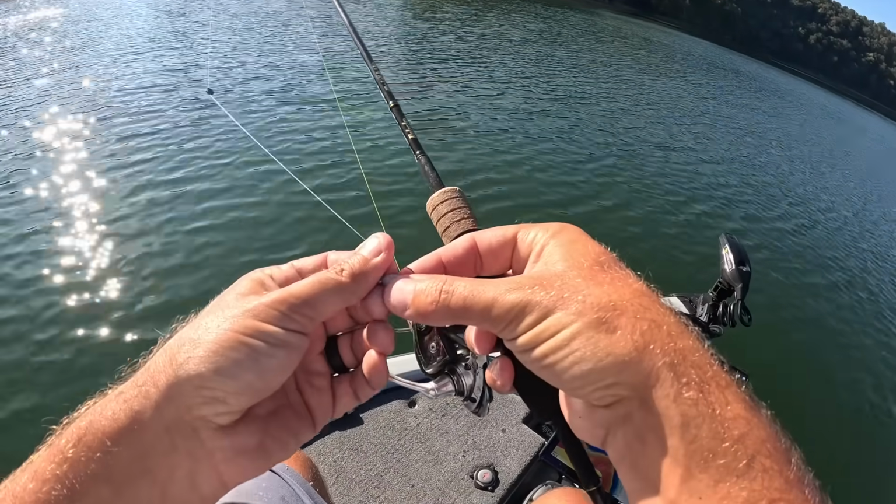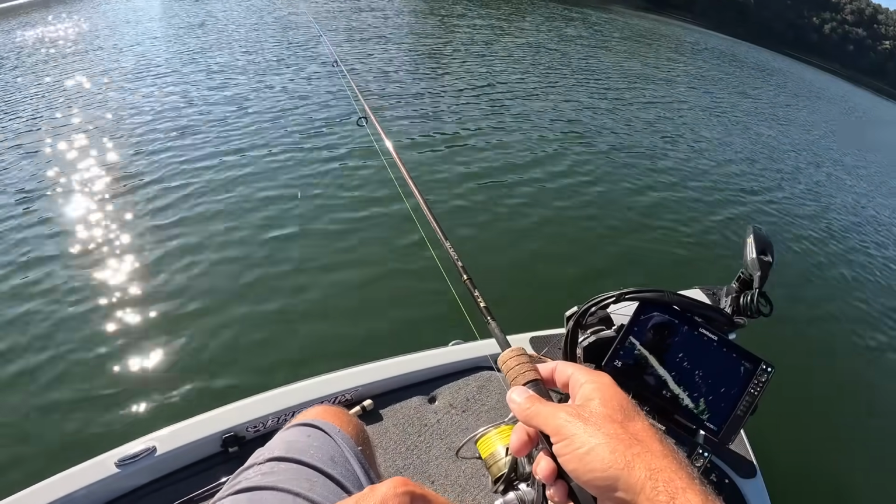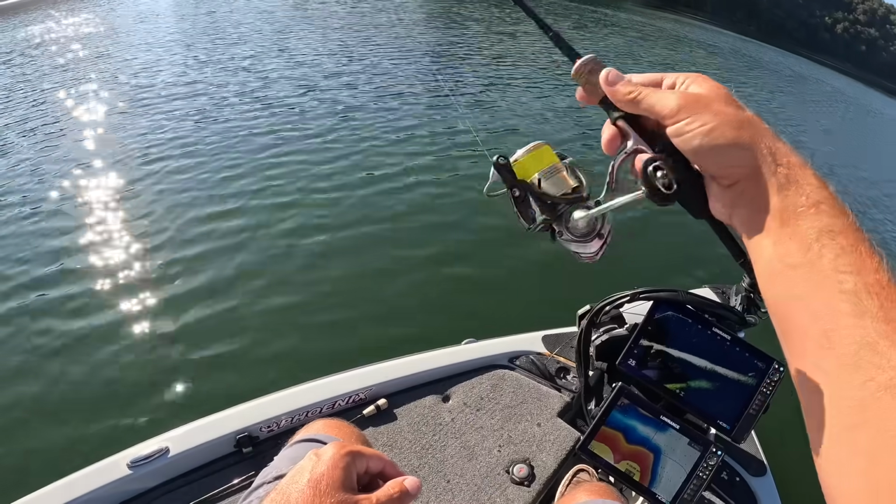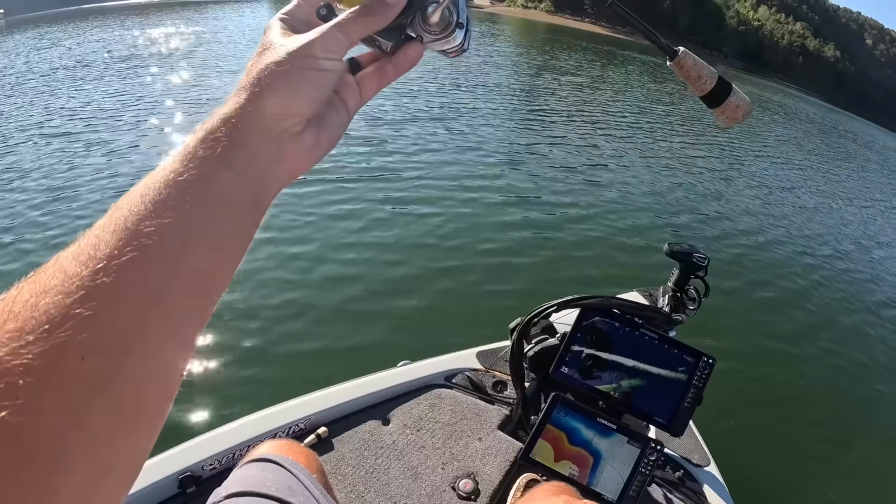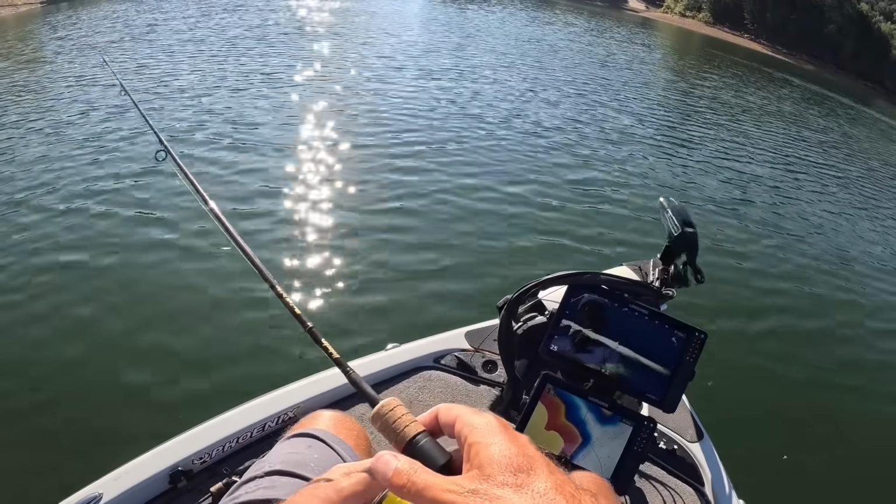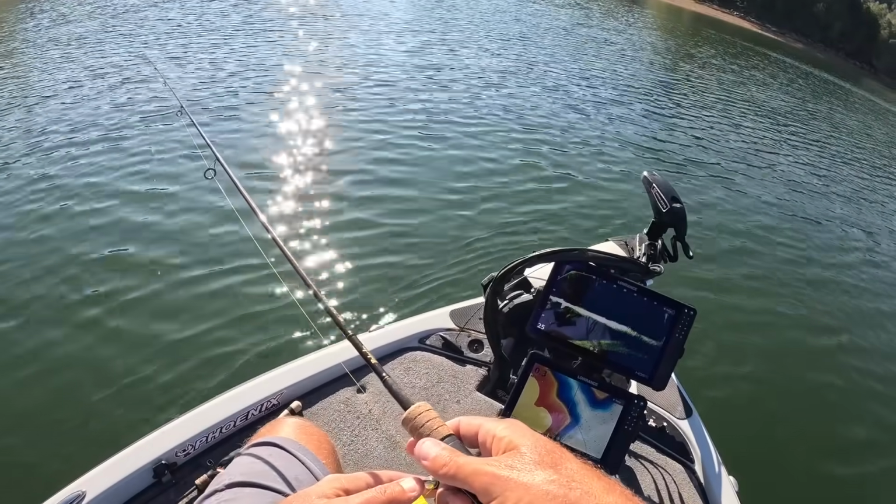I got something weird going on with my reel, y'all. Bear with me. It's reeling back on its own. It's probably about wore out, just to be honest with you. I've been using this reel for probably 4 or 5 years. Y'all can tell how beat up it is, and it's probably finally about to give up on me. But I have definitely got my money's worth out of it, so I ain't bad-talking the reel at all.